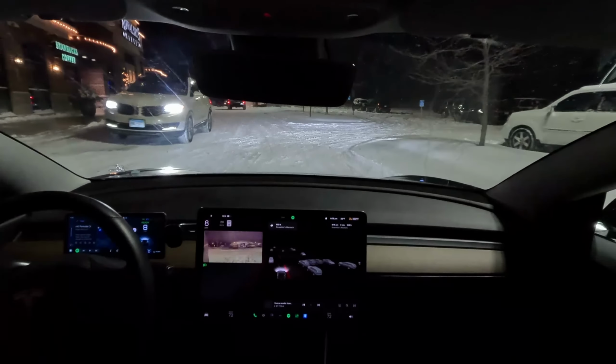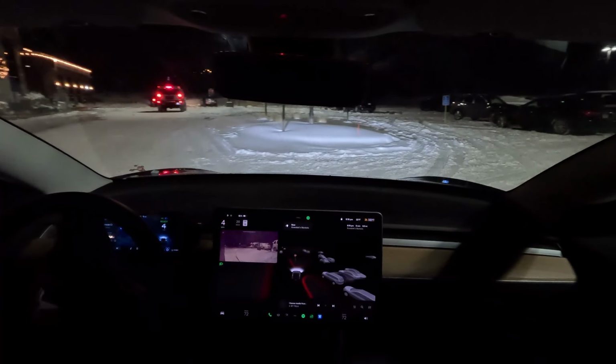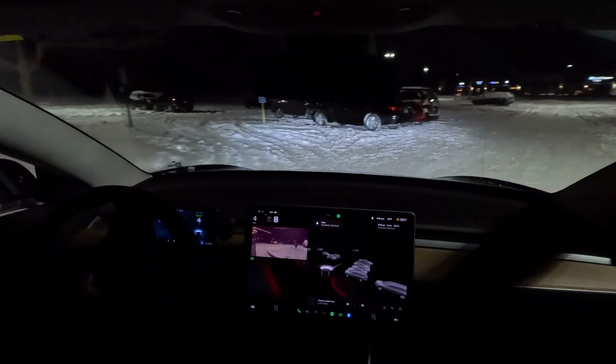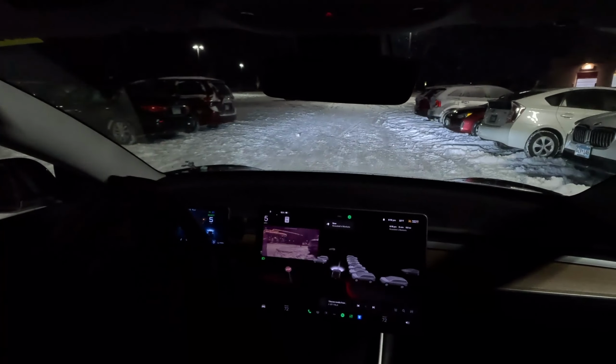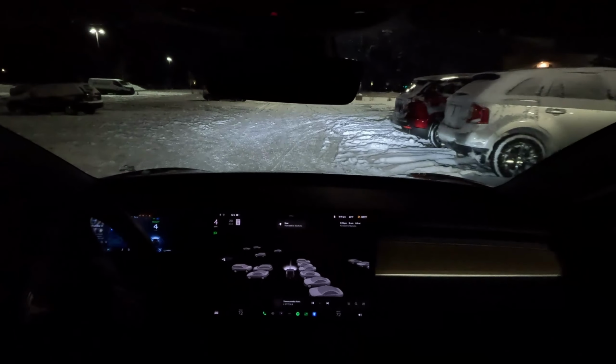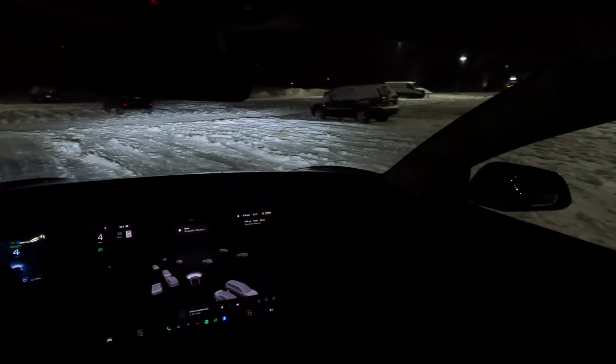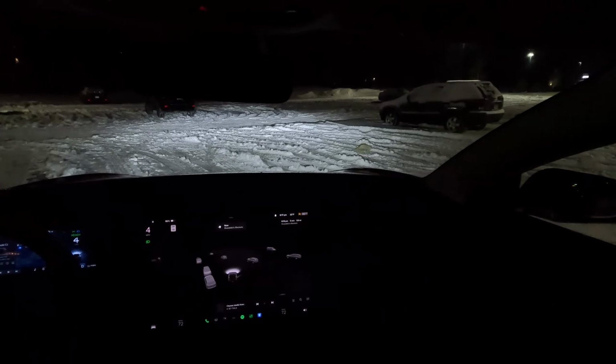So all of this data that's being collected, hopefully Tesla knows, and they're aware of it, and they're working on a fix. And I appreciate the autopilot team that's working on this technology, and good luck to them, because this is a hard problem to solve, I think.